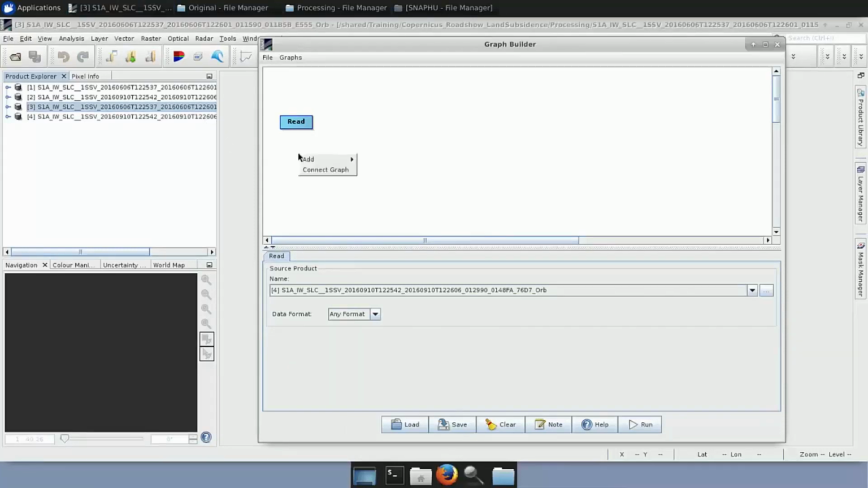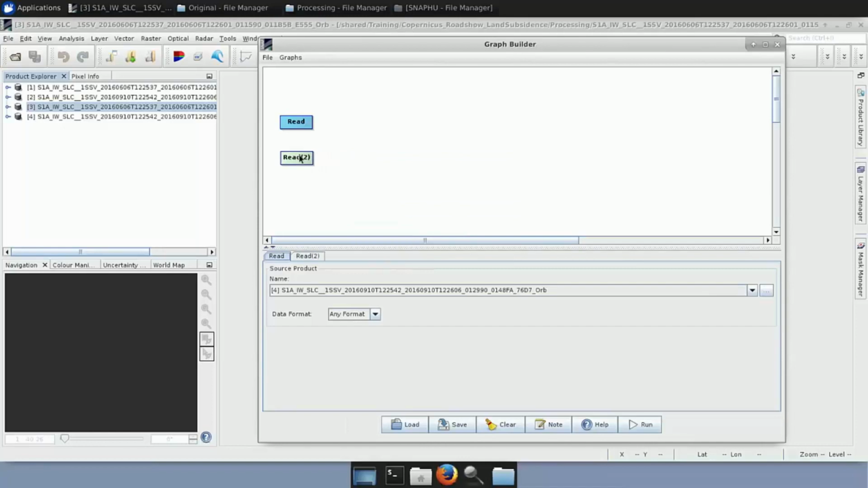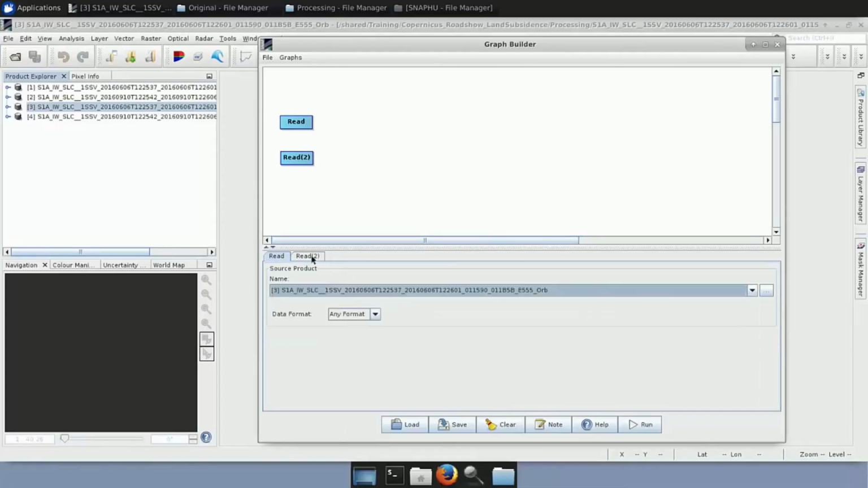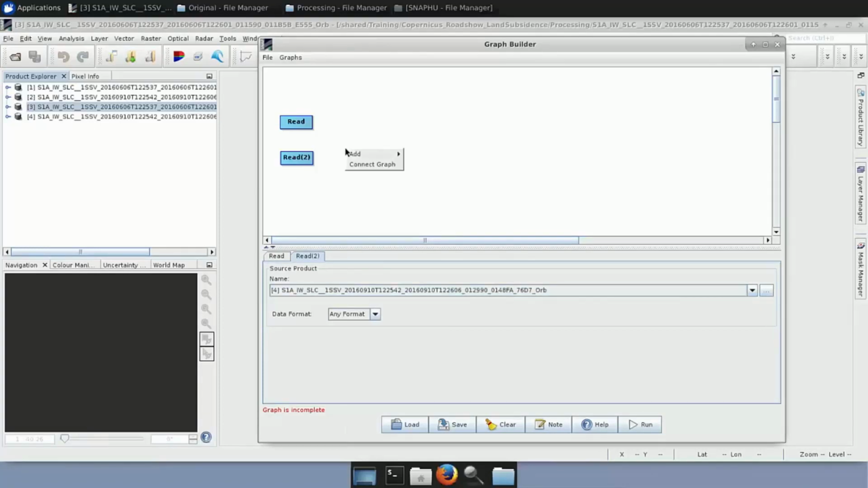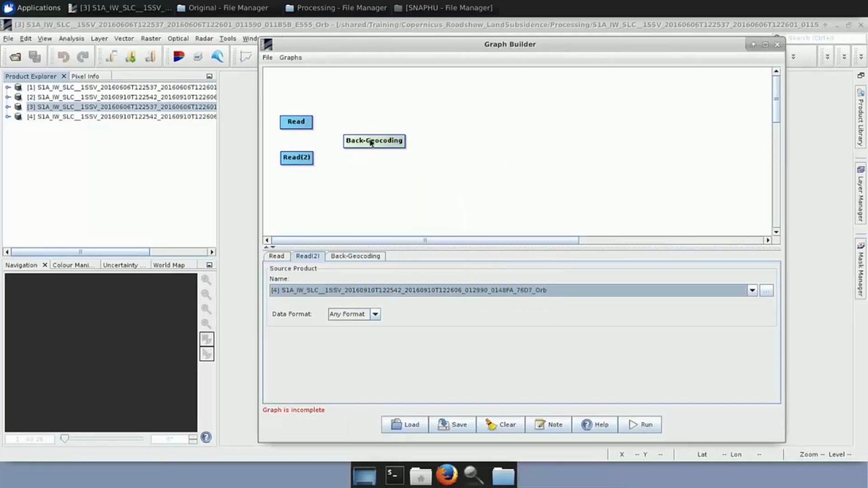So the first thing we do, we right-click and we add Input-Output, Read. So we add a second read operator. So here on the first one, we select the first product, and on read 2 we select the second product. The next thing we will do is to add the Back Geocoding operator. So we go to Add, Radar, Coregistration, Sentinel-1 TOPS Coregistration, Back Geocoding. And to this one we connect both of the read operators, first the one and then the other one.